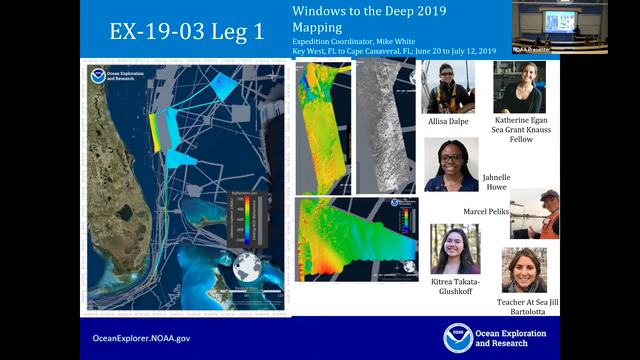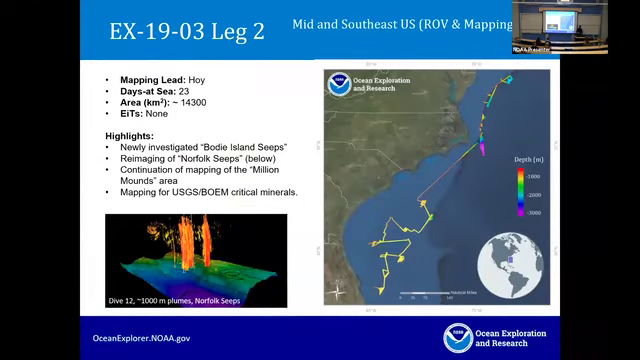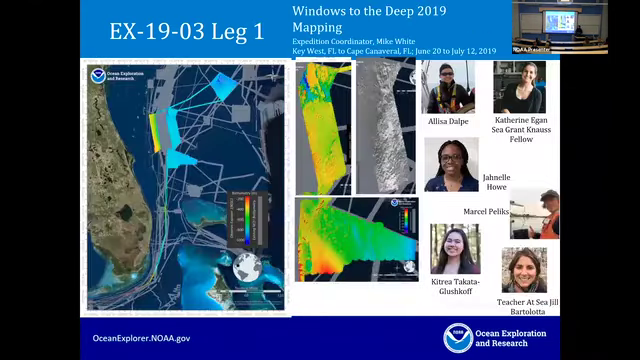So not only are we producing this data in relatively real time to be used by managers on shore for further ROV or other deep water exploration purposes, but we're also engaging the next generation of explorers here. After this first leg, we had depths of about 700 meters to about 900 meters, give or take. So relatively shallow as far as our operations are concerned.